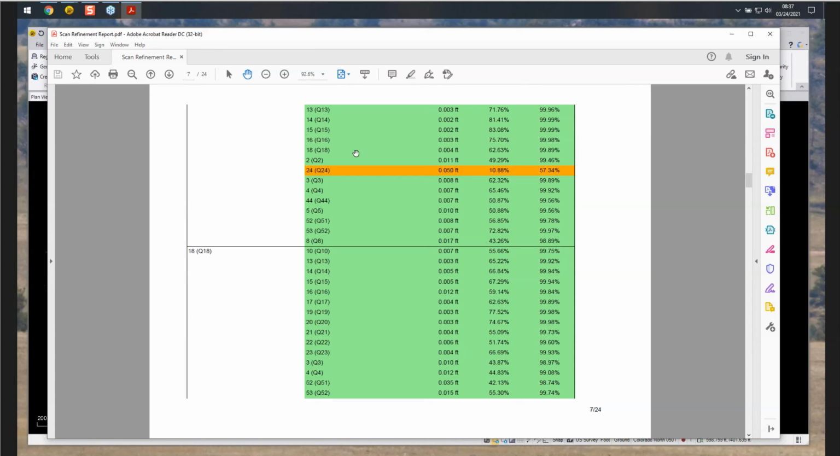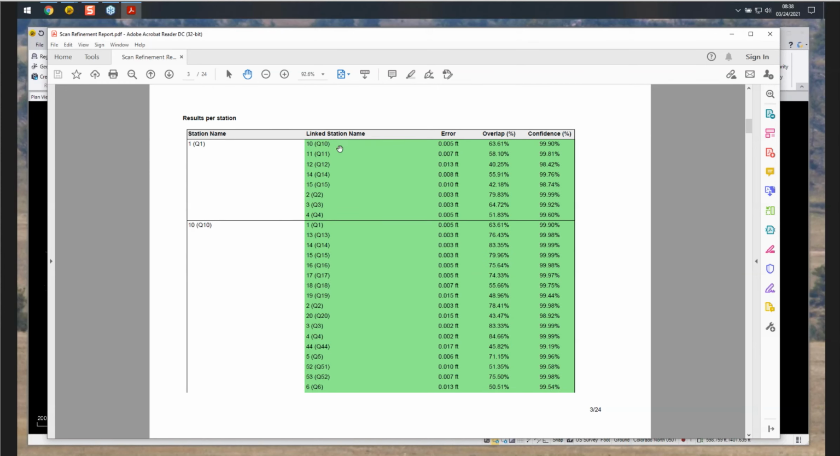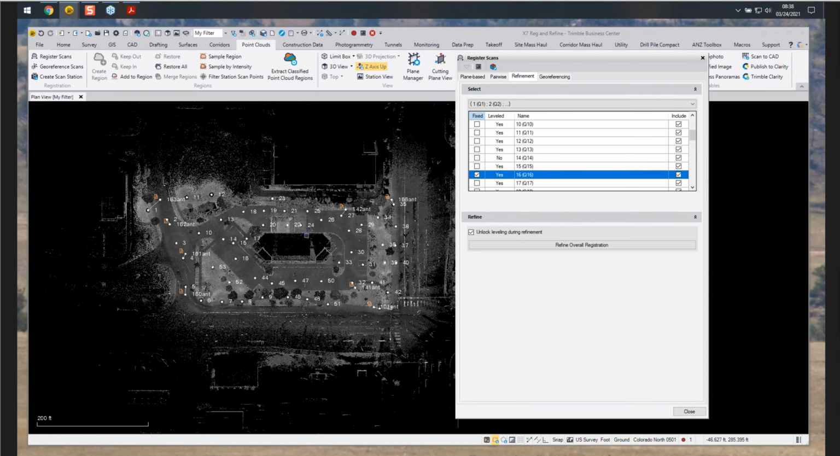In the end, the result is just reviewing the data, checking the features. For this one, we could go look at scan 24, turn on scan 2 and 3, compare, and just evaluate. But in the end, it's looking at the scan data.